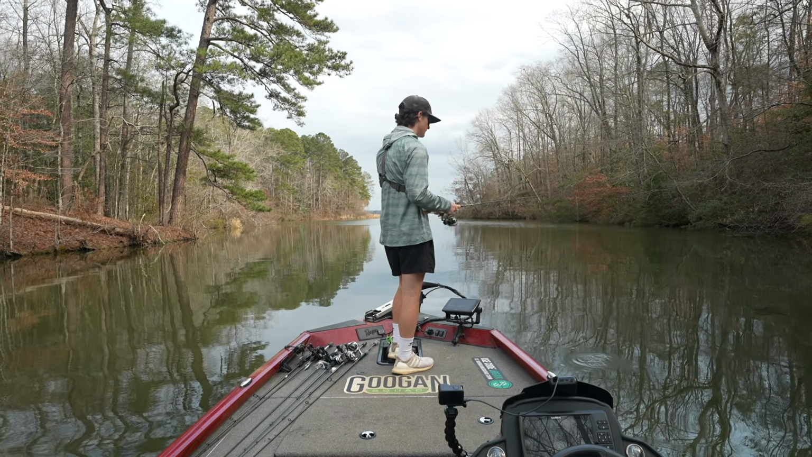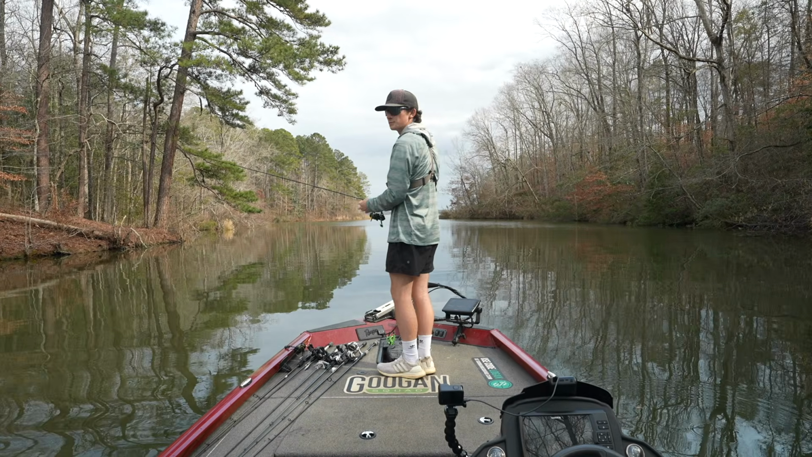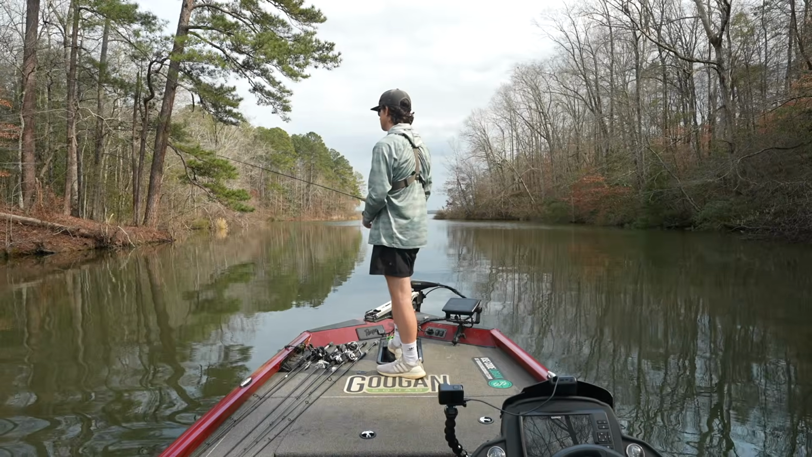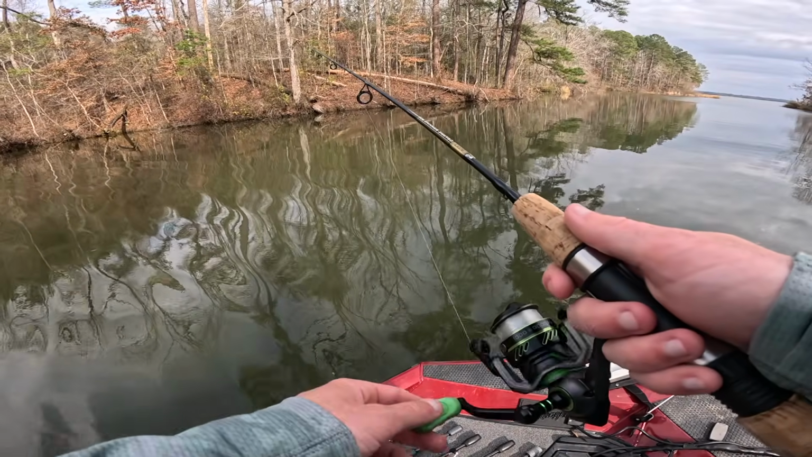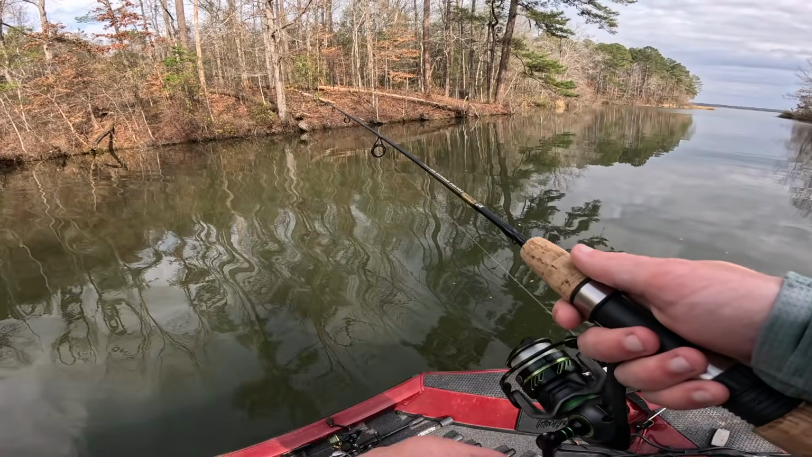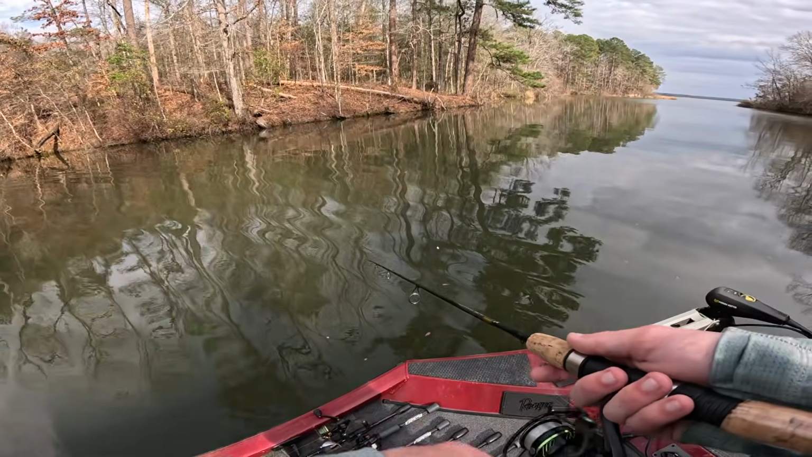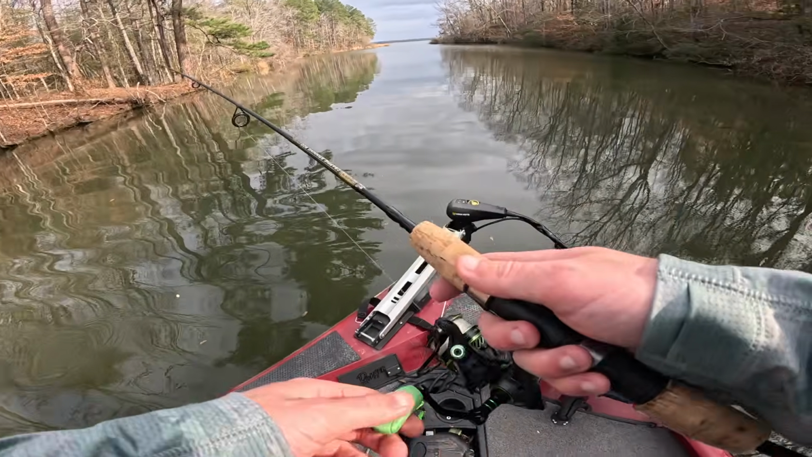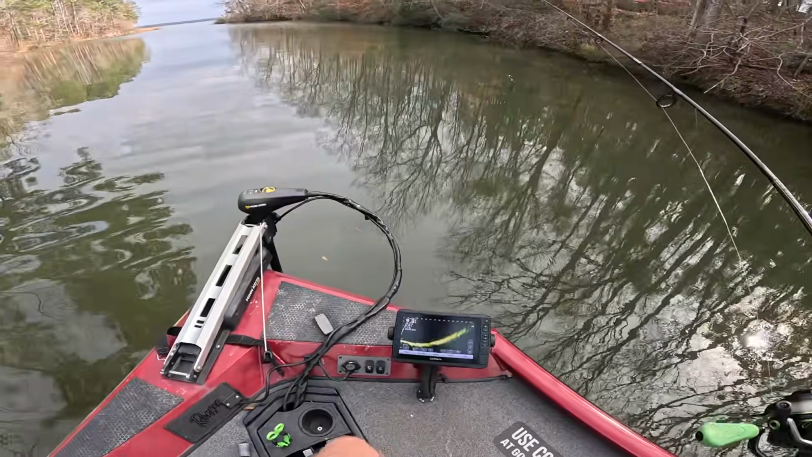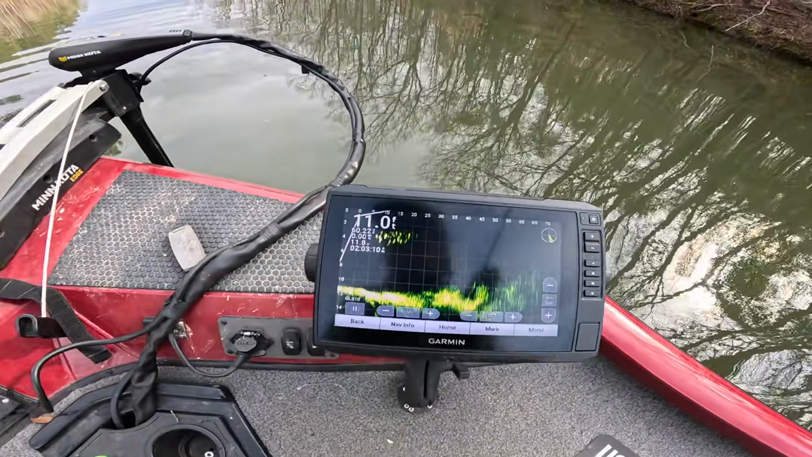But I think it's that time of the year where everything is gonna start pushing up shallow when it gets warm. And we've had some consistent warm days. So I really think maybe the back half of these creeks is gonna be the juice today. I mean, who knows what the bass are doing? We had a bass bite at the very beginning of the creek, but back here, there's just schools upon schools of, I'm assuming, crappie. I mean, look at that. That's all fish right there. That's all fish right by the boat.